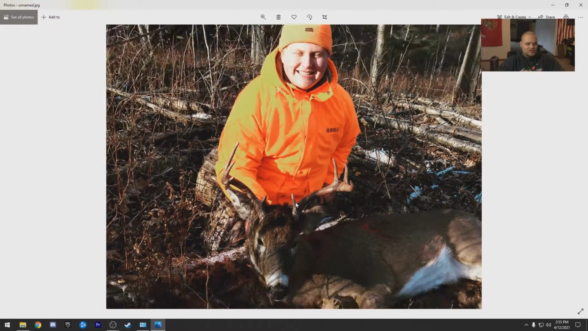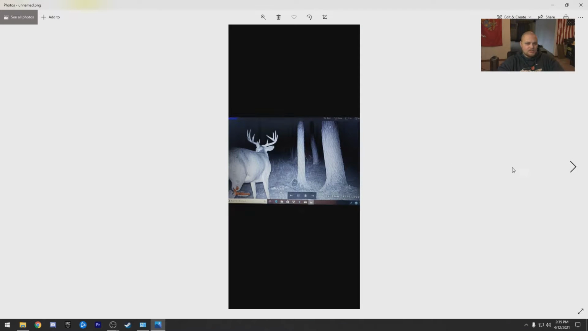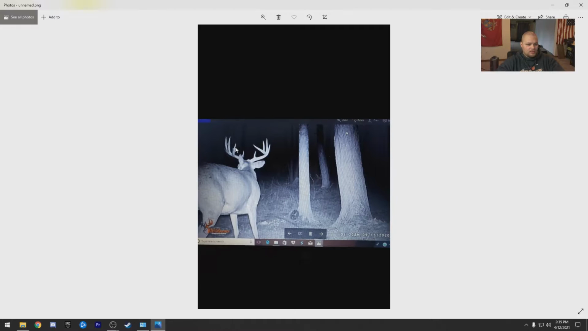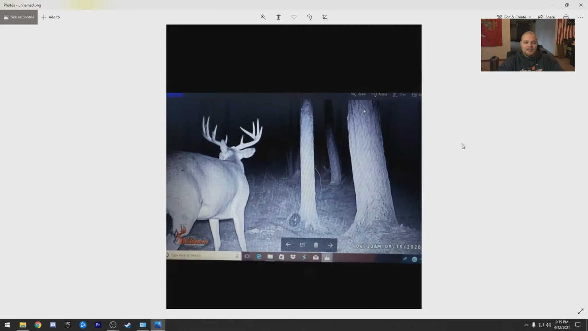Great looking bucks. Nice and wide. Congratulations. What do we got here? Jeez. This buck survived. That's gonna be a big one. Got a sticker sticking off the side there. Good luck getting after him. Like I said, this is so late. I don't know what to say. Did you get him? I guess is really the only thing that I can ask.